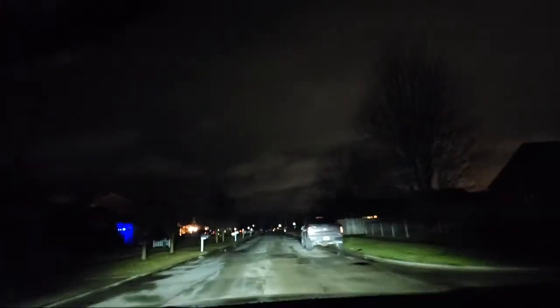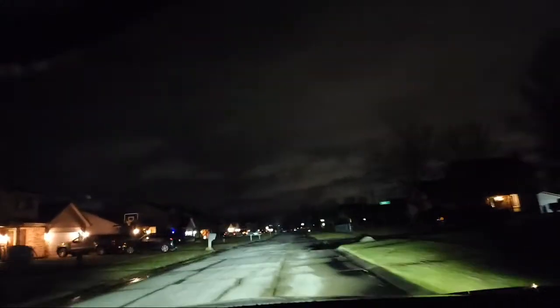And then you want to drive in the middle right. This is too close to the right. This is middle left. We're in America. We drive on the right.